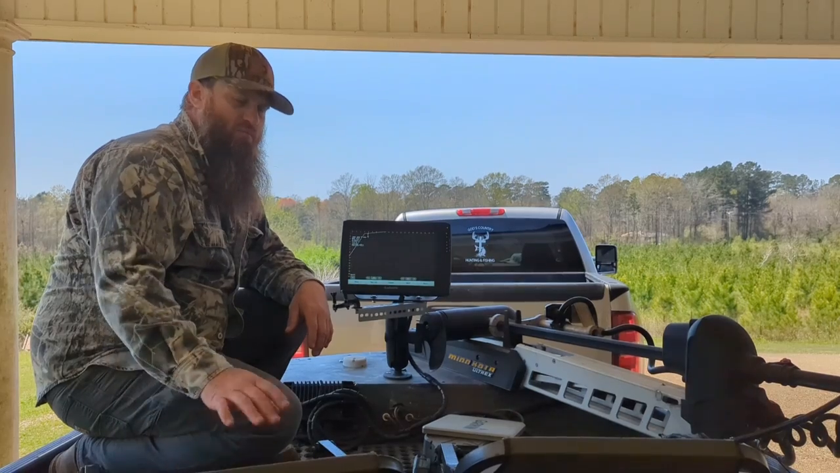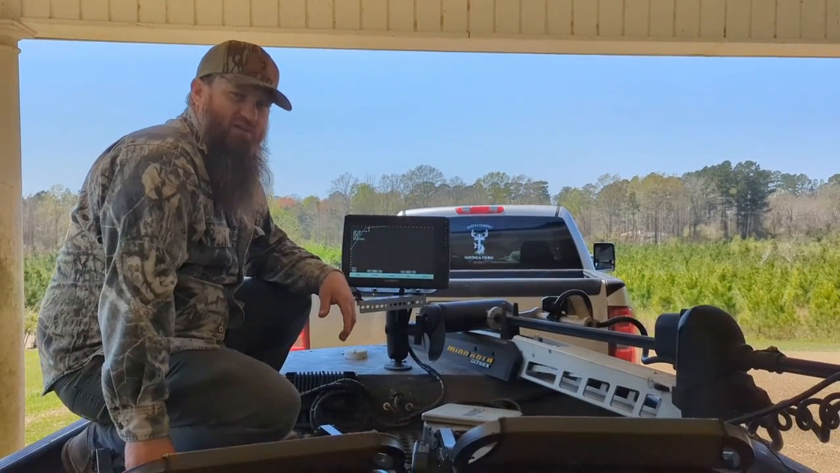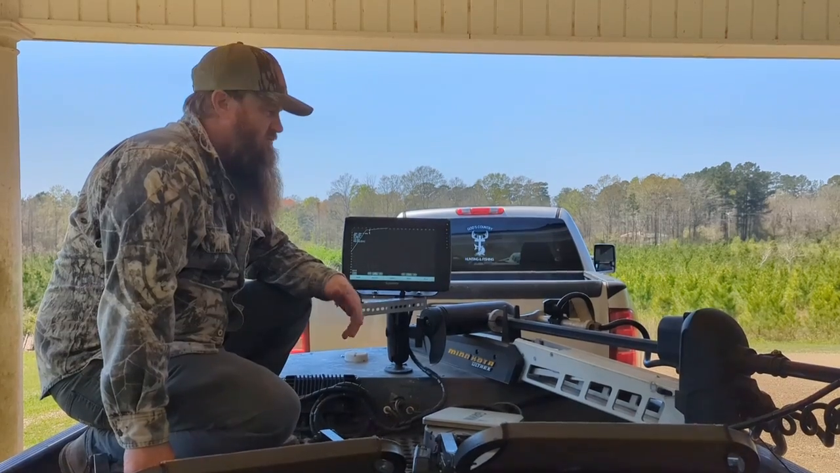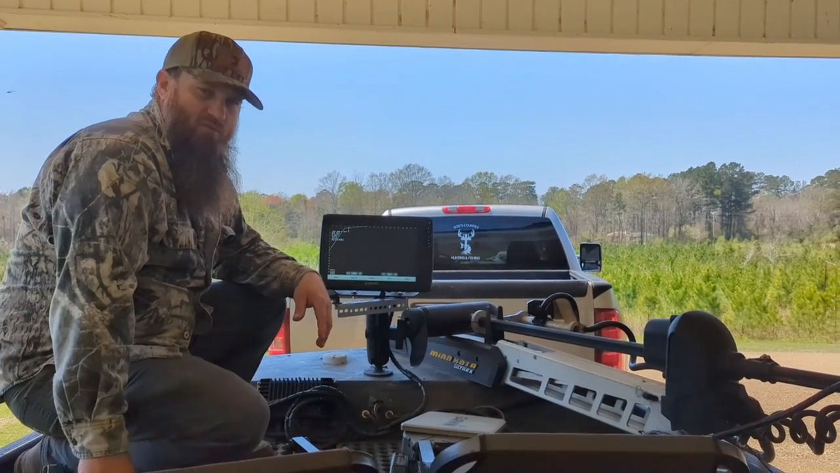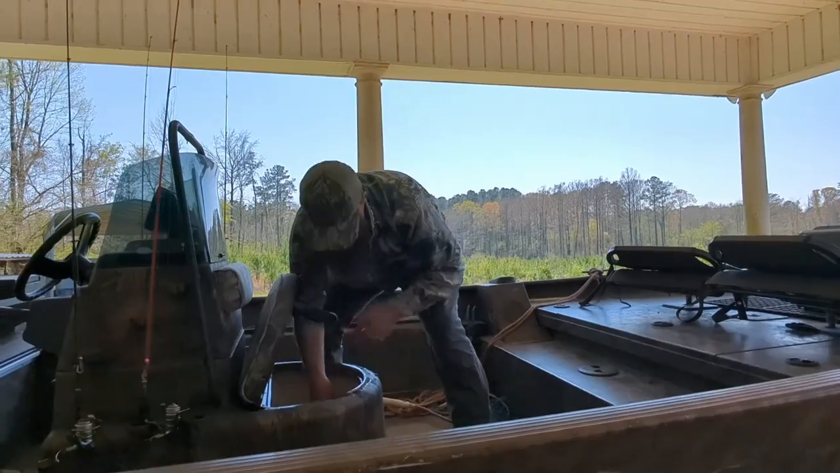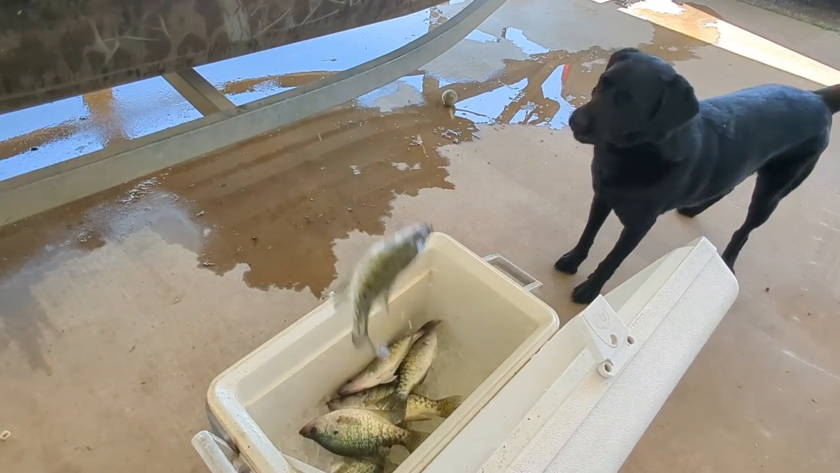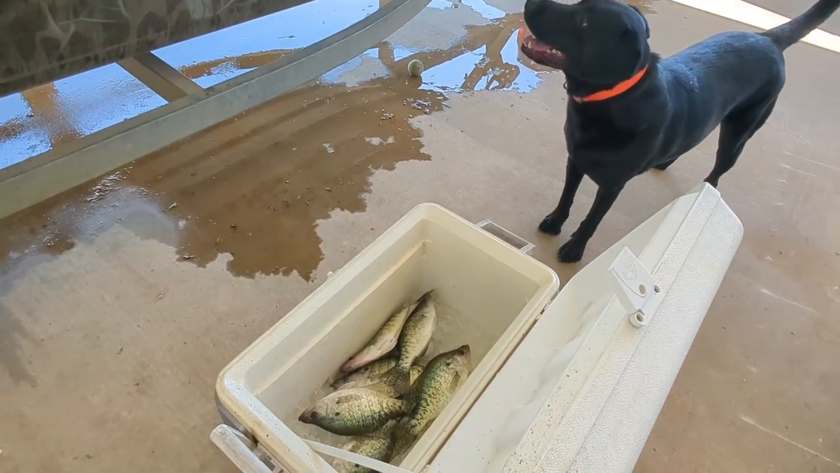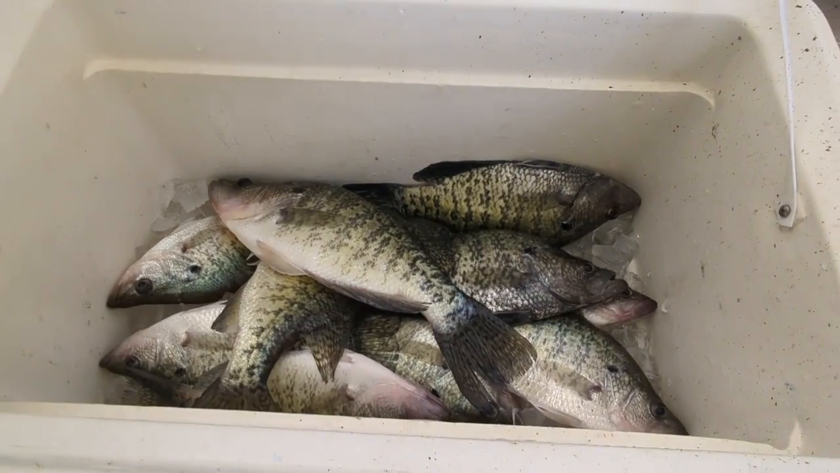All of that's on it. We've been running our phone chargers and all that. We fished about 6 hours today, no problems. I think you could probably fish a day and a half to 2 days on this 100 amp hour lithium. See the fishies, Oakley. Nice little catch right there.